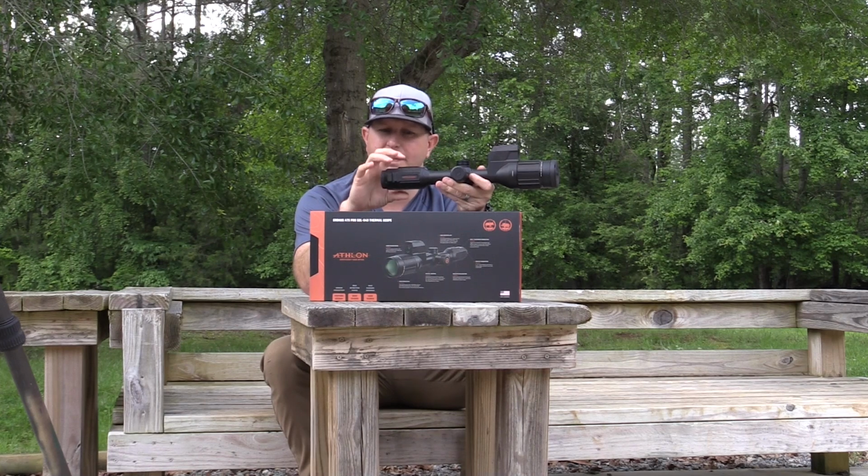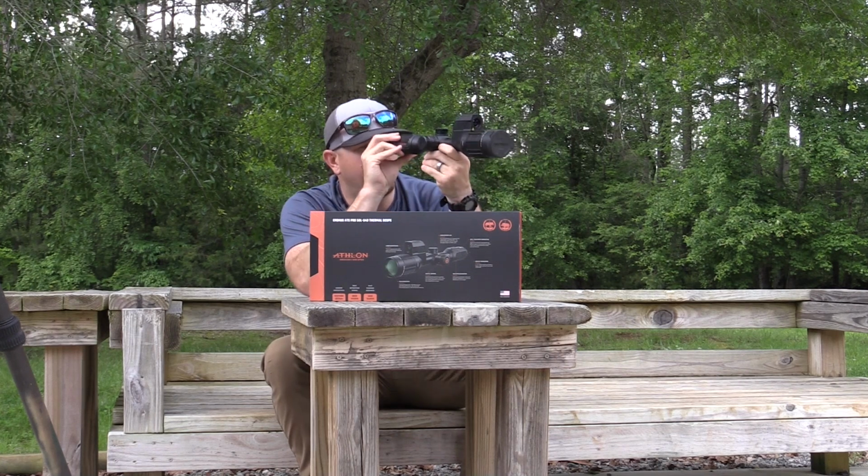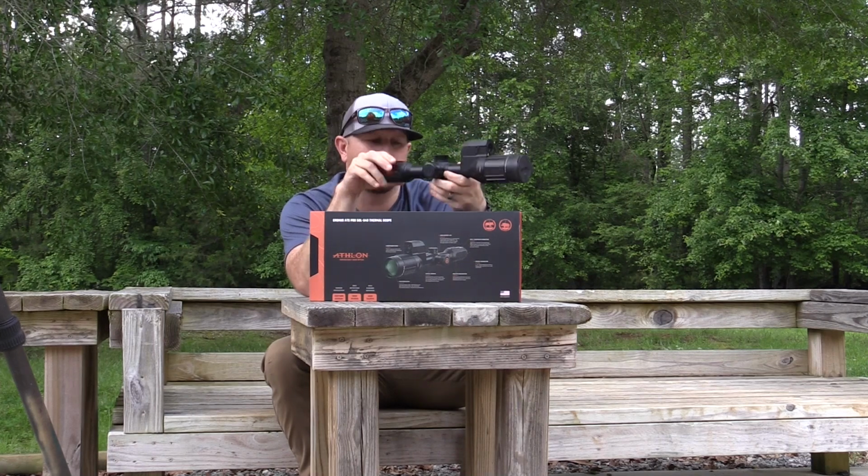But let's turn this thing on. To turn it on, you're going to mash the power button, and you're just going to hold it down for a couple of moments. And if you look inside, you should see the Athlon thermal logo come up.